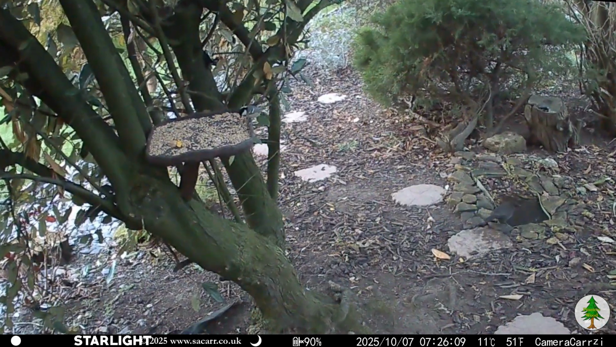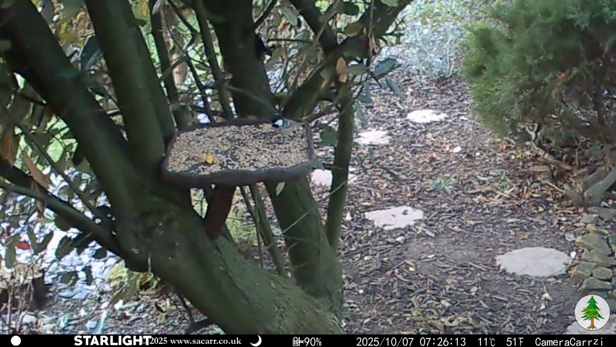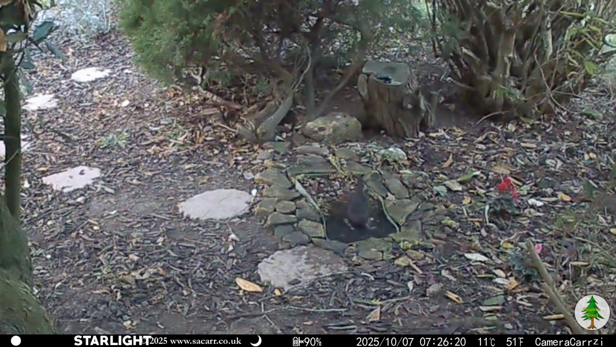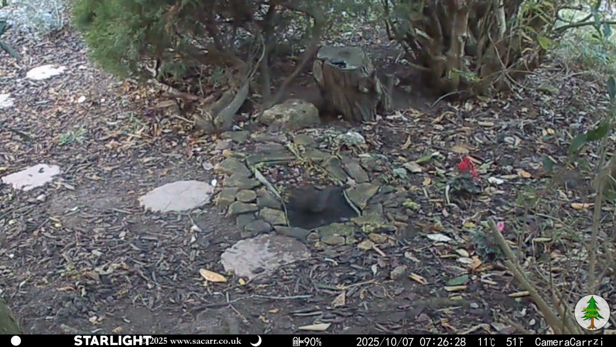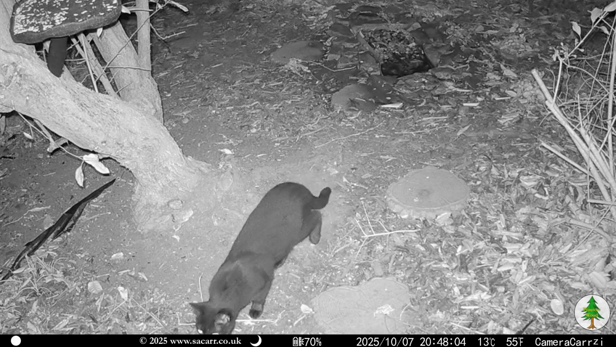In the pre-dawn light, the bird table and pond had some visits. The day ended with the black cat passing through the wood.